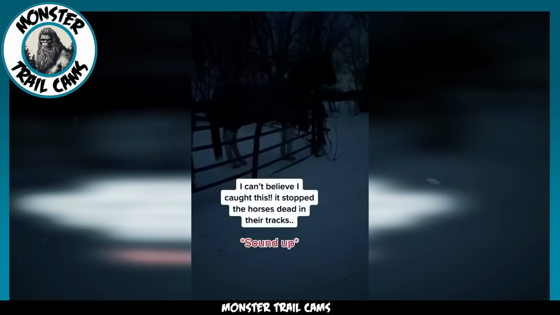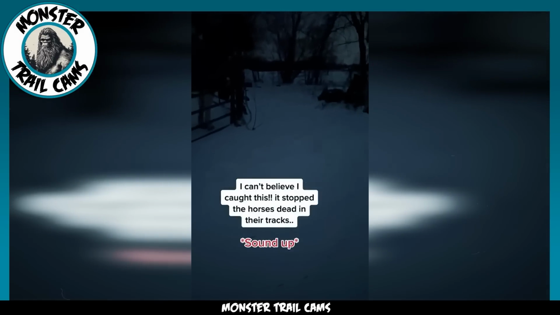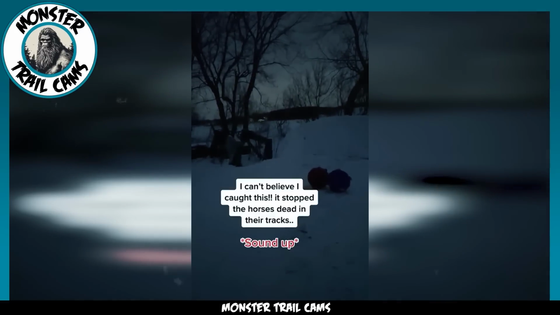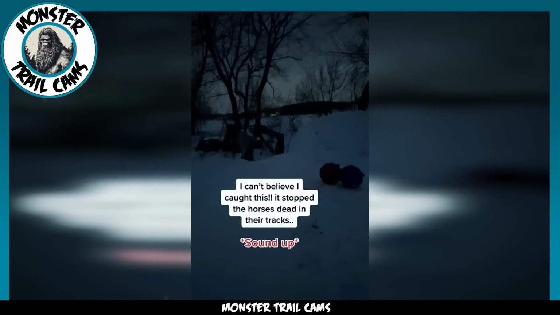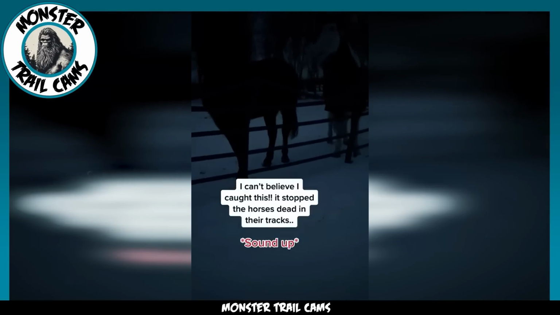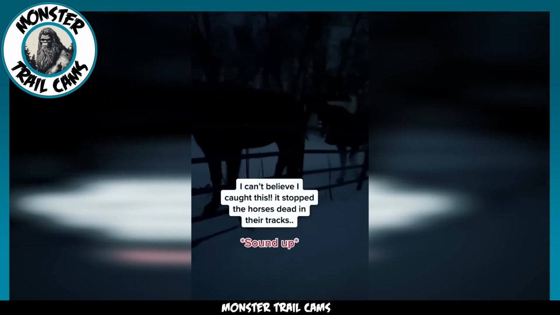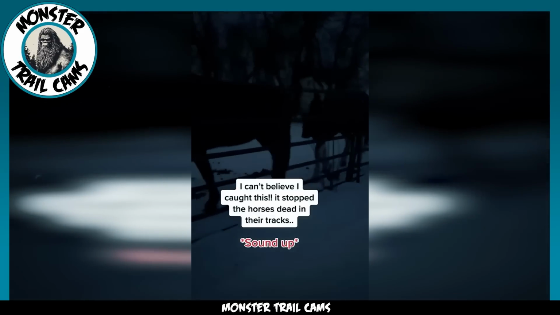More often than not, they're said to use this ability with nefarious intentions, seeking to deceive or harm unsuspecting individuals. Drawing from this lore, some have posited that the skinwalker might have been lurking in the trees, watching. Others even suggested the chilling possibility that one of the horses could have been possessed or influenced by this entity.